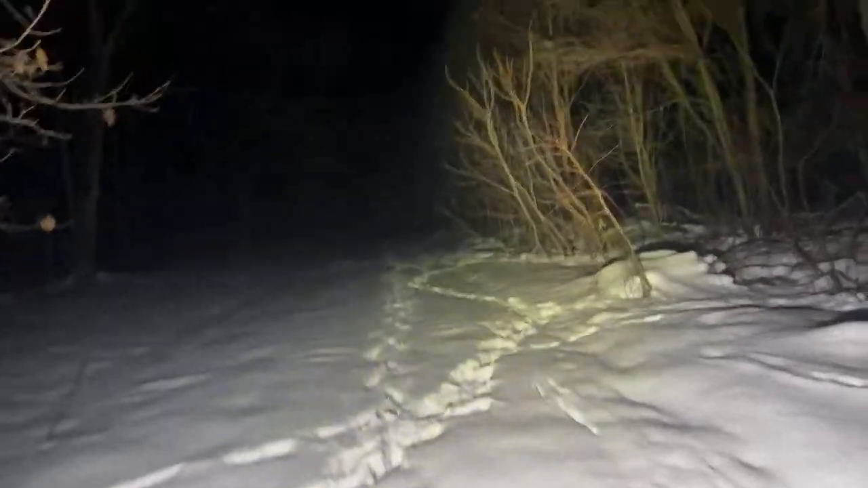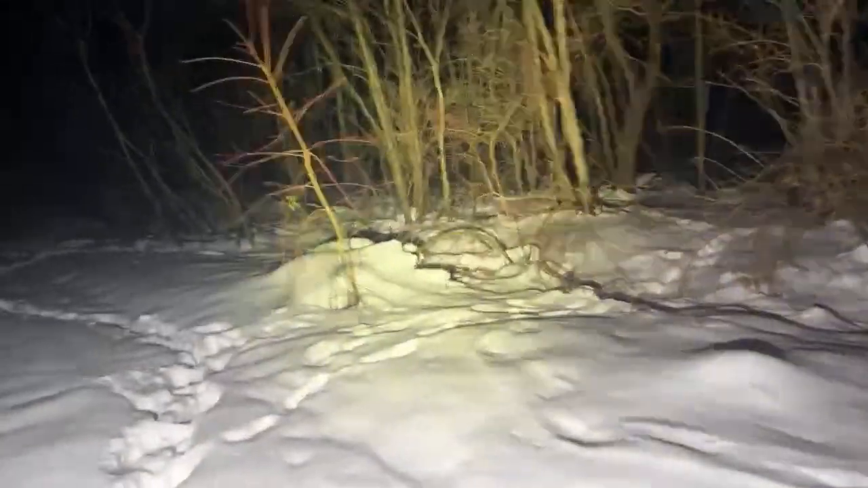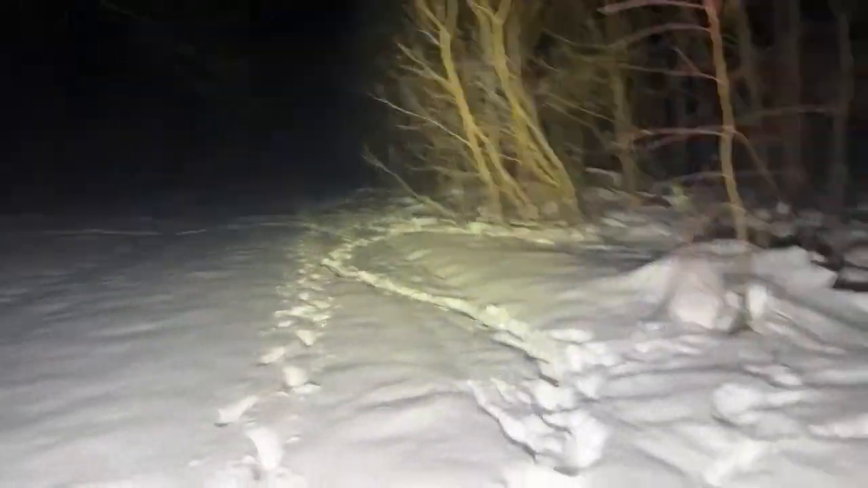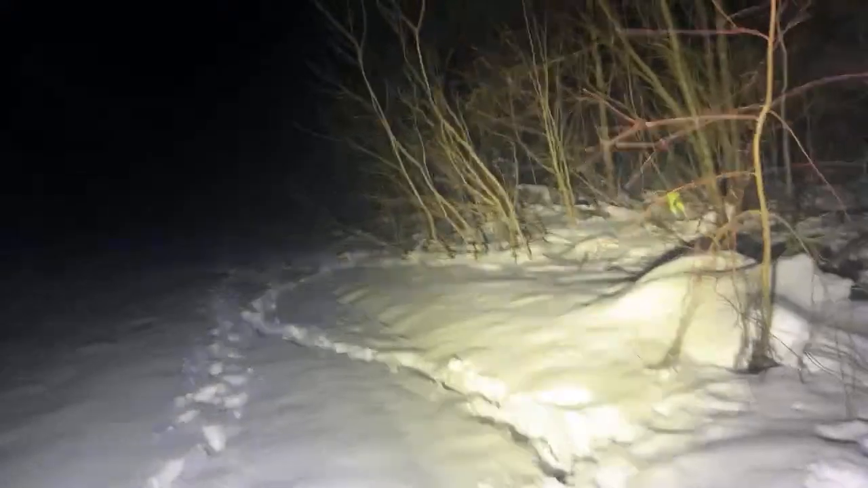It's not really going to help much. I don't know if any of you guys saw that branch moving like that. Has me a little... Okay, look at this guy.